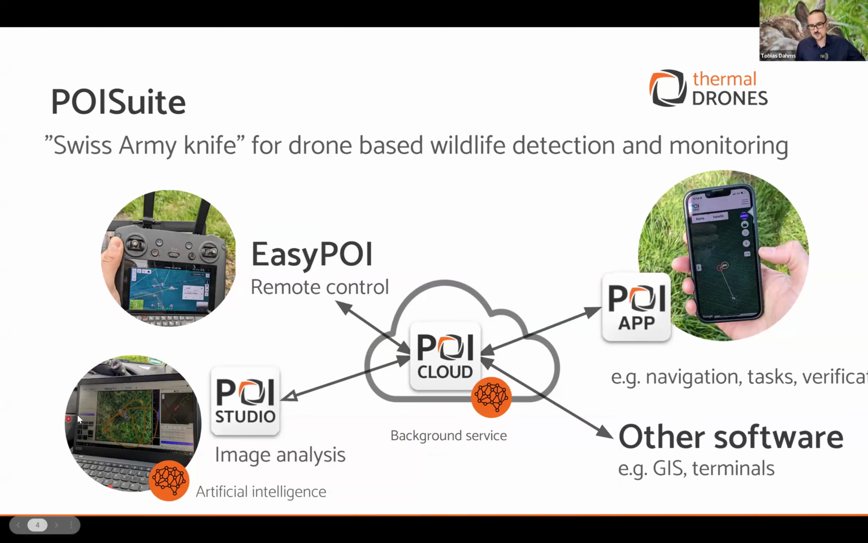No, I let it. Okay, so we have this desktop software which does image analysis also with artificial intelligence, and which has different image algorithms. We have a connection to your remote controller, to share location data of different things you find either directly with the drone or with the Poise Studio software on your desktop.